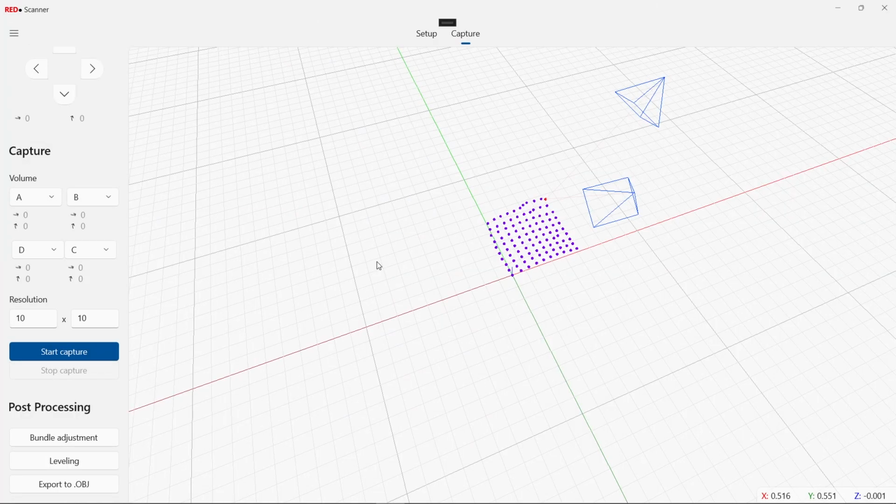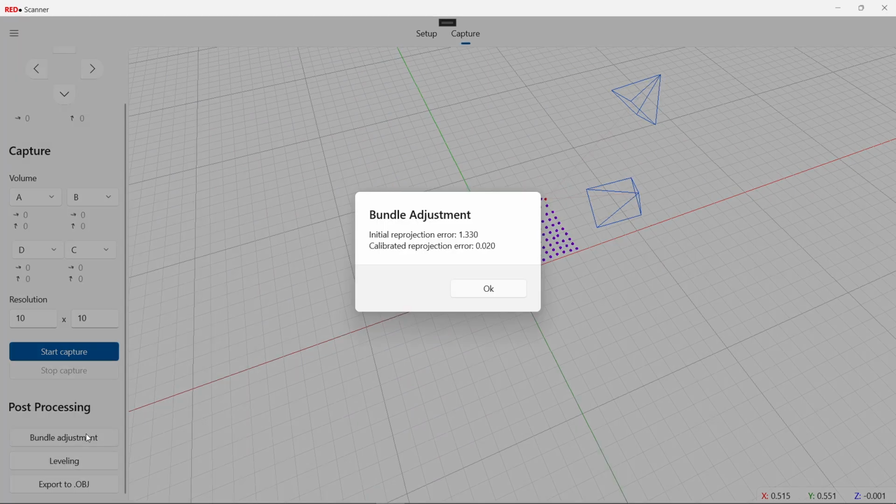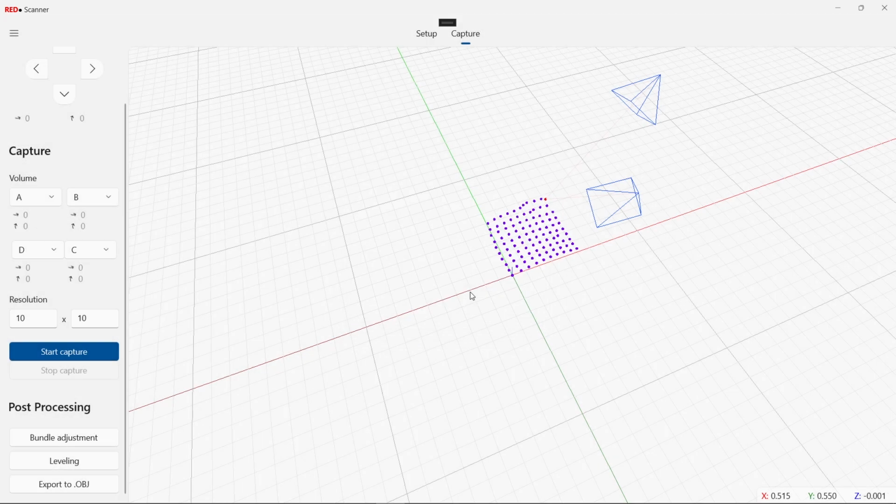Now that I have these points, I can start the bundle adjustment. It minimizes the triangulation error, or to be precise, the reprojection error of these points by slightly adjusting the position and orientation of the cameras, and as you can see, it improved the error. So now I'm able to scan accurately, however the horizontal plane is slightly off compared to the real one. Remember that during extrinsic calibration I assume that all 4 points lie on the same plane.